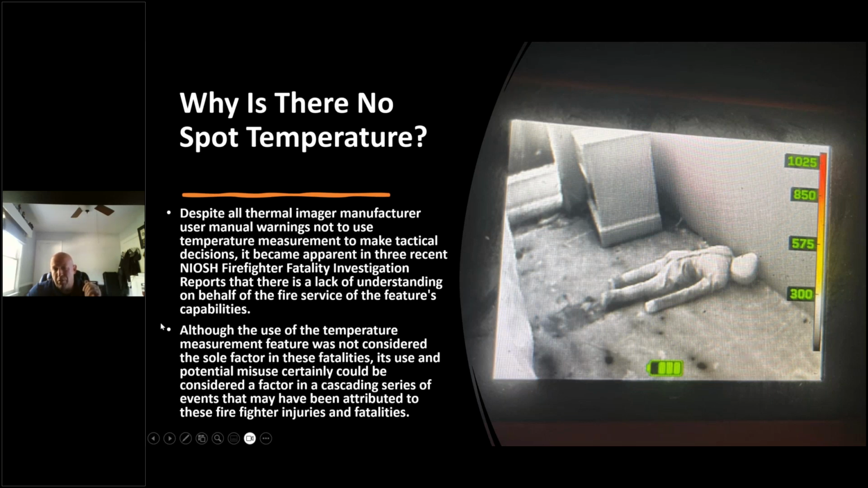If you read page 4 of it, you see the following statements where it says, despite the manufacturer's warnings not to do this, it's apparent that firefighters lack understanding of this application mode. We see the number, we read it, and we think that's the overall temperature in the environment. It's not. It's not even close.